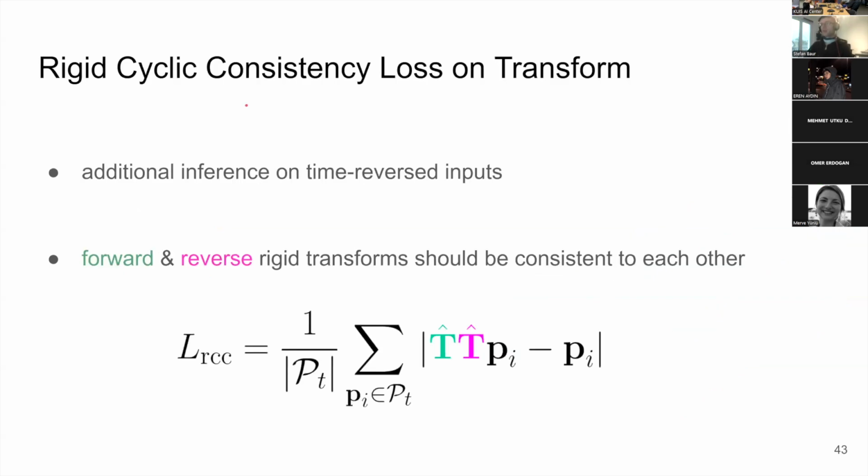First of all, this rigid cyclic consistency loss is very simple. We run the network forward and in reverse, and the result has to be close to an identity matrix. This is then used as a rigid cyclic consistency loss. So that is a very basic one.